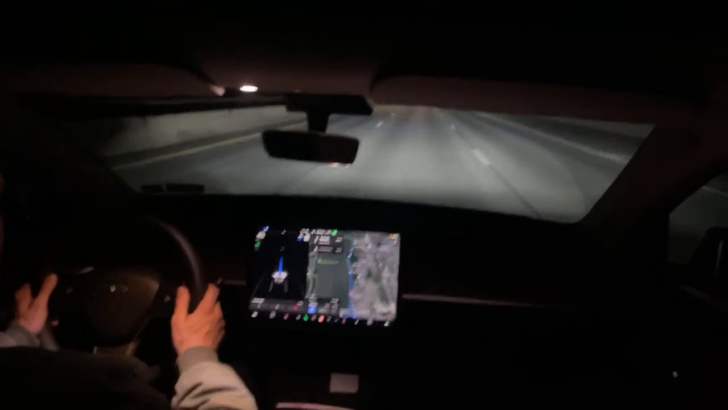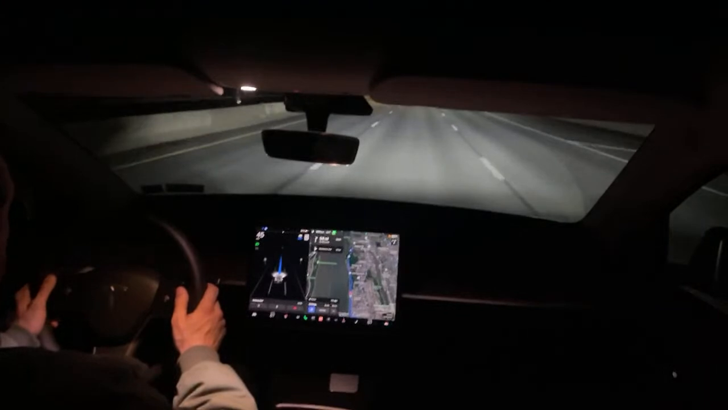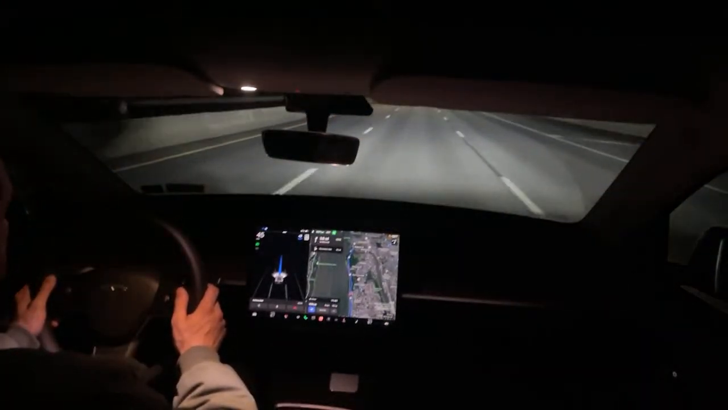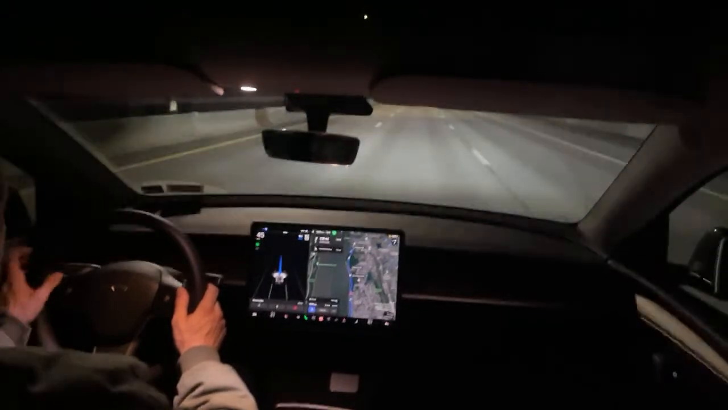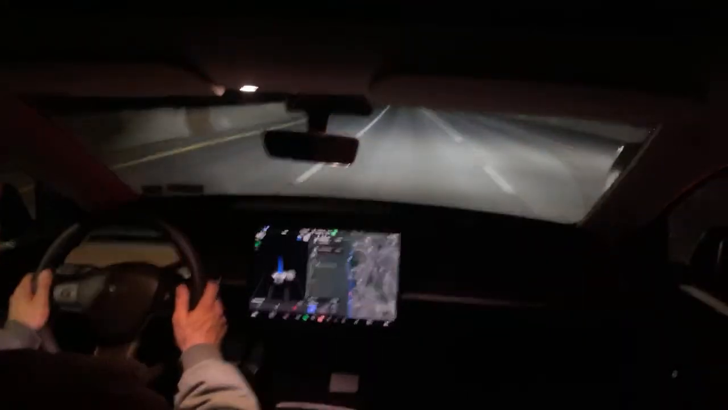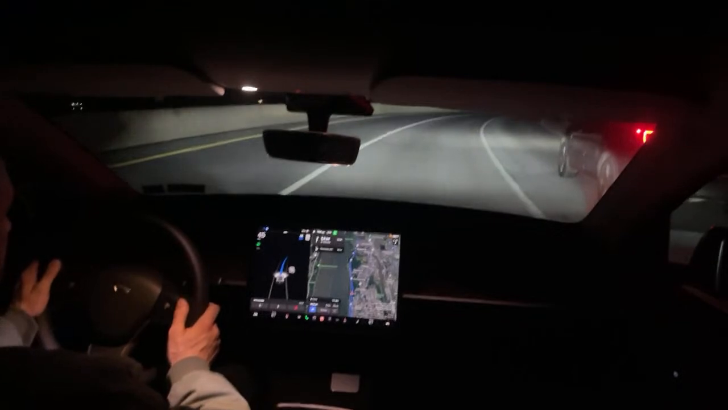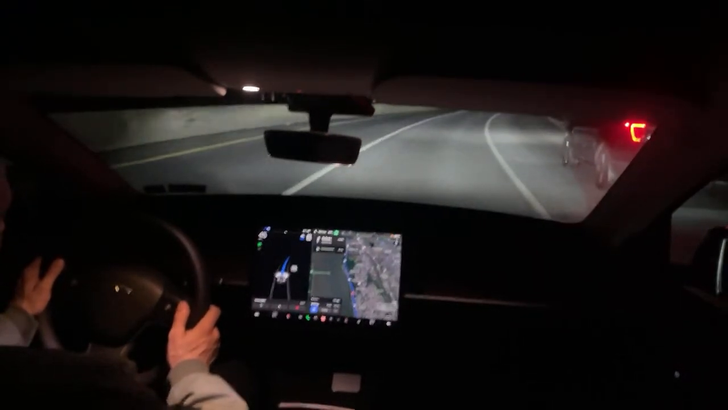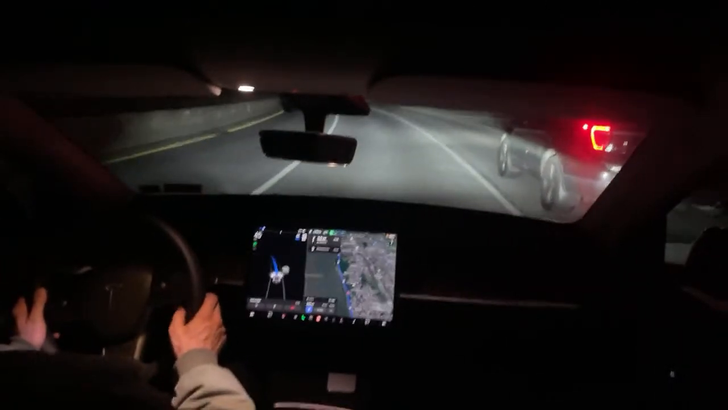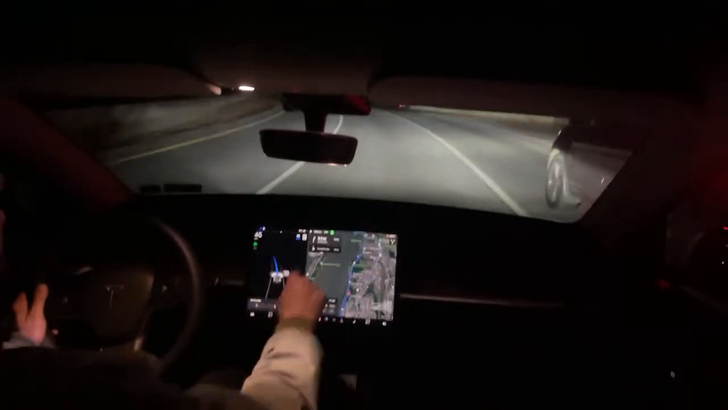All right, it looks like we have 8 minutes left. Let's see how we do for the last 8 minutes. We got some nice turns up here. I've already gone through this with the full self-driving. It does a really good job. That's it telling me to put some more pressure on the wheel. These are all indications to let you know that I'm definitely driving in full self-driving. The blue line is confirmation of that, and so is the blue steering wheel up here.